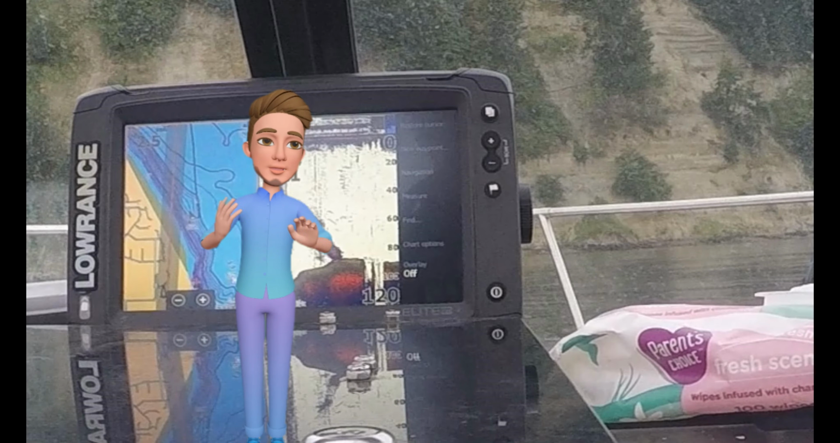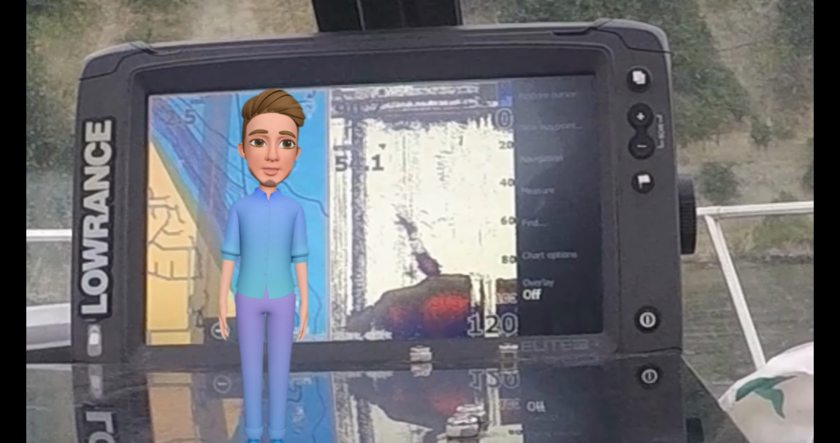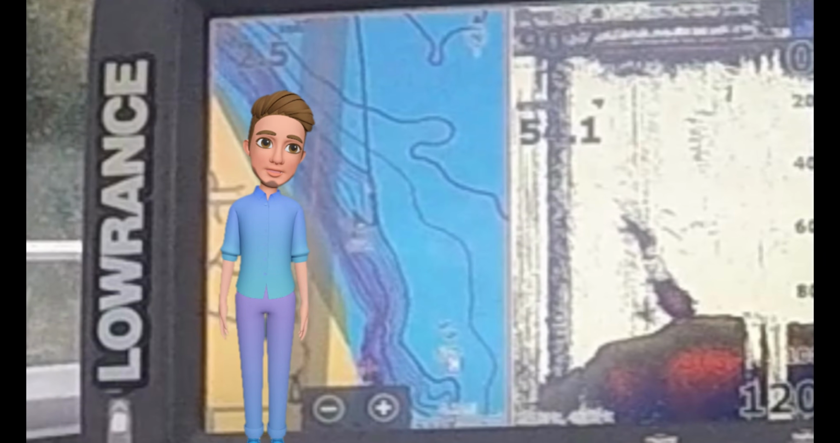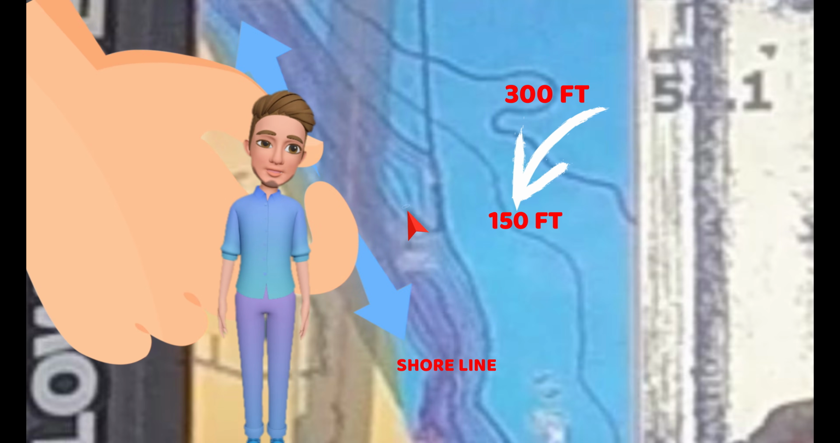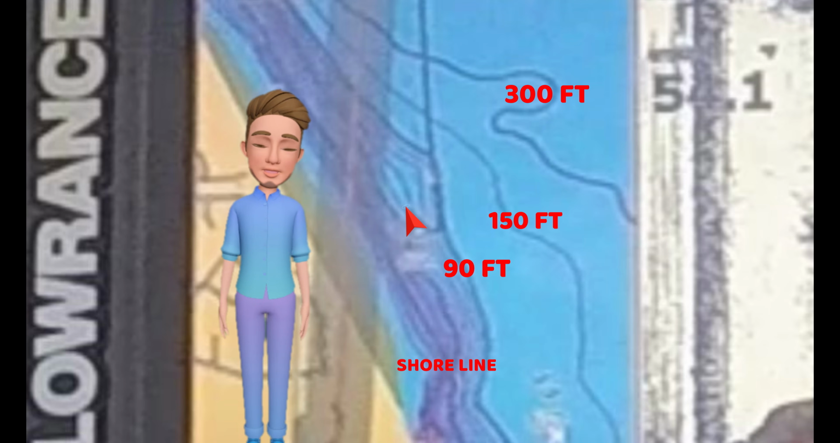Okay guys, let's start with how I caught this on the fly. We were at Point Defiance and we were heading south down towards the Narrows Marina to hit some fish. When I was on the 300-foot mark, I saw a fish jump at around the 100-foot mark. We went towards the shoreline, past the 150, and I spun around till I could see the rip in the water around the 100-foot mark, which turned out to be 90 feet.